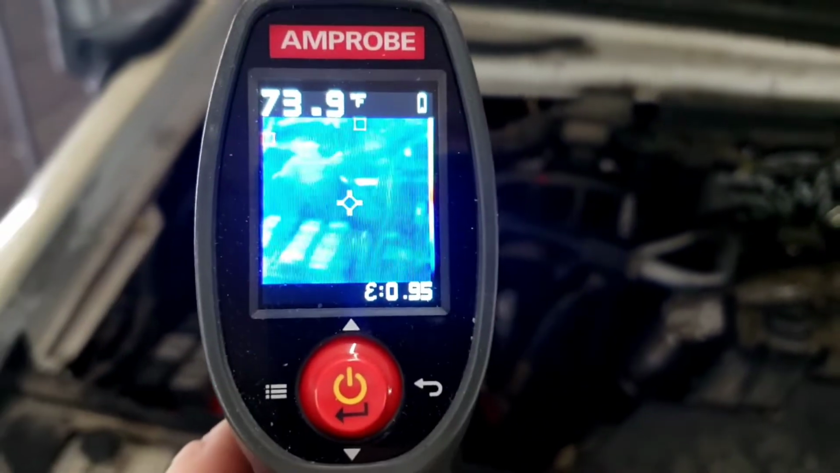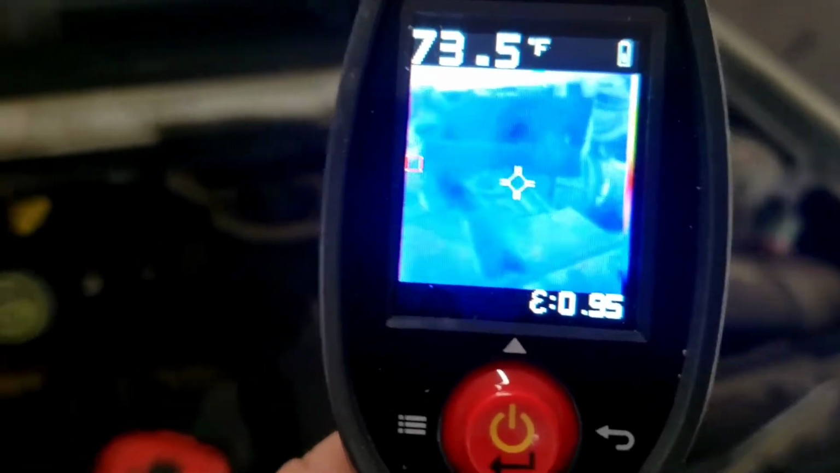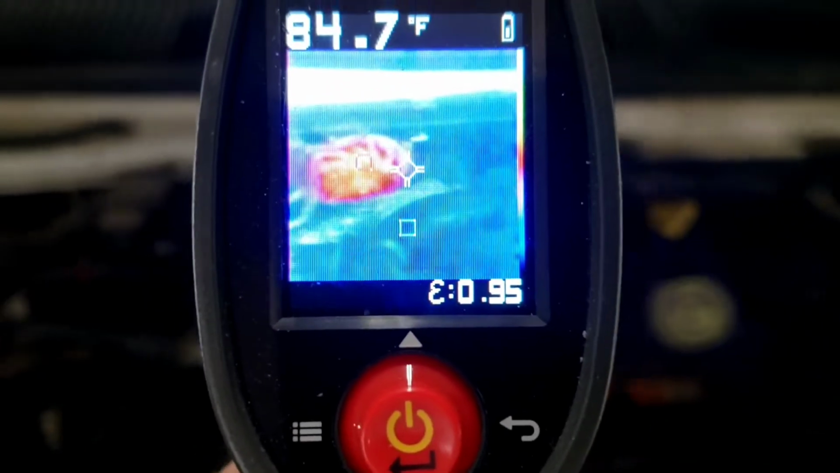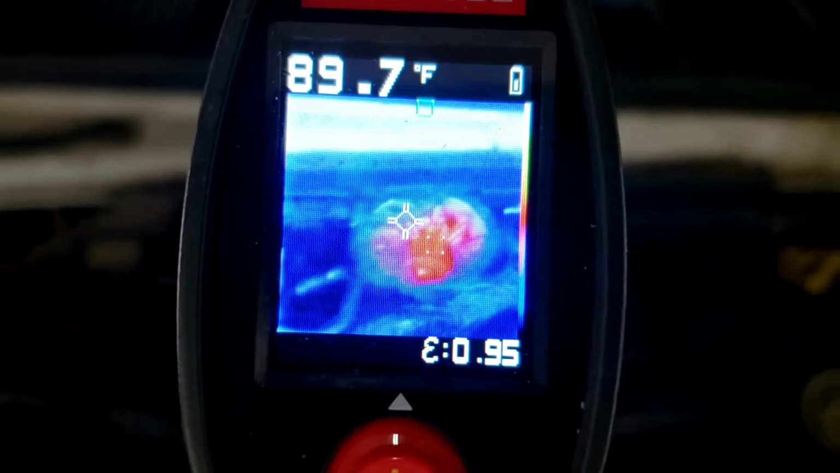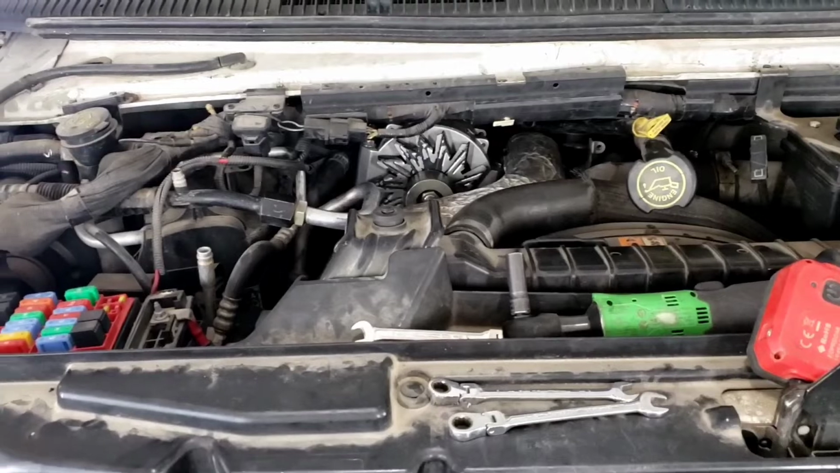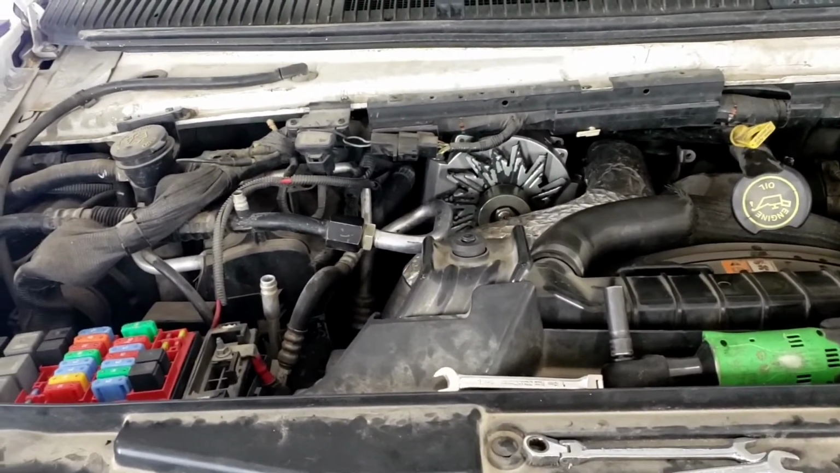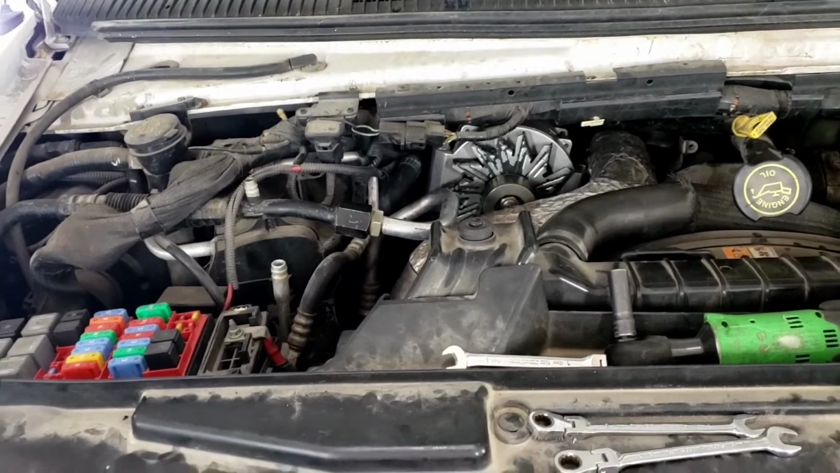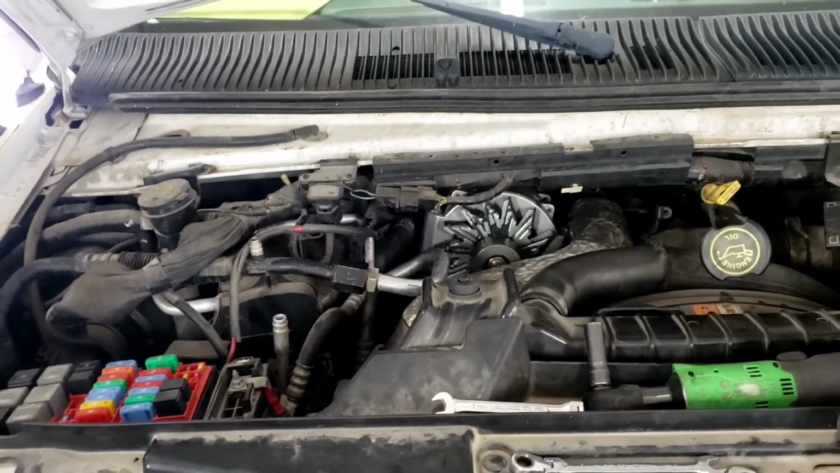If you go around the whole engine bay, it's all bluish green. You go back, you can see that red spot. And when we started, it was cool just like everything else, because we had a fan on it, cooling it off and all that. So I don't know if there'll be another part to this video or not, but that is it for this 2005 E-450 chassis cab bus. Thank you, Steve.